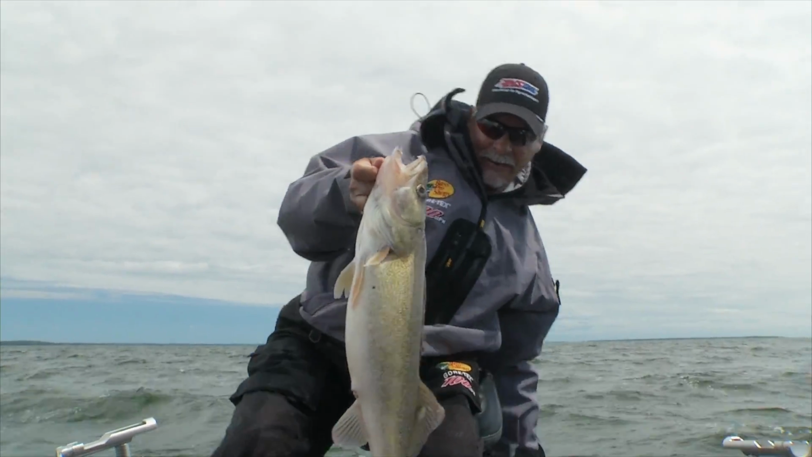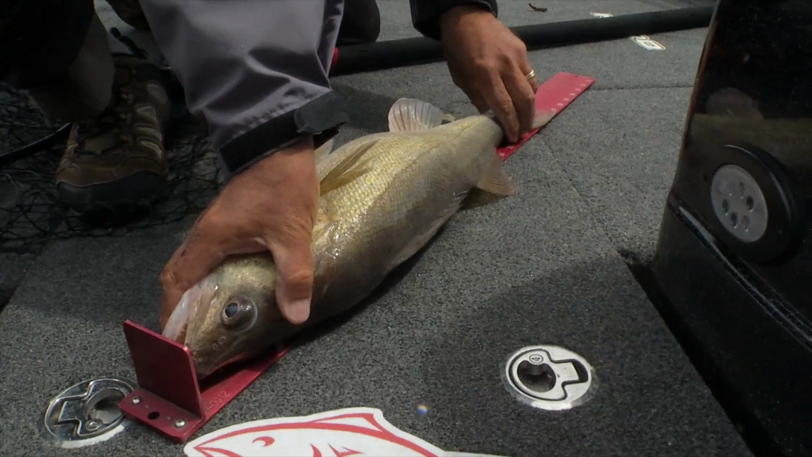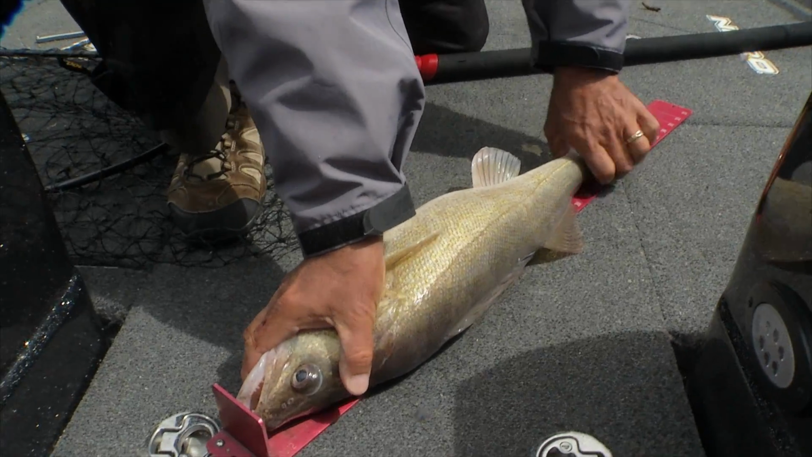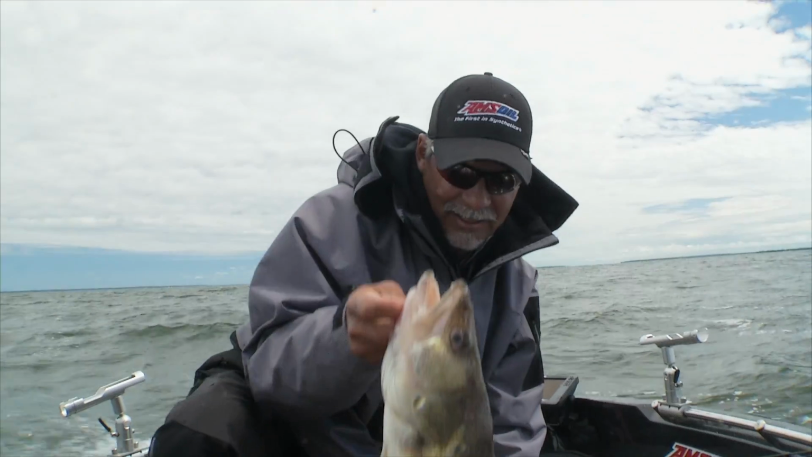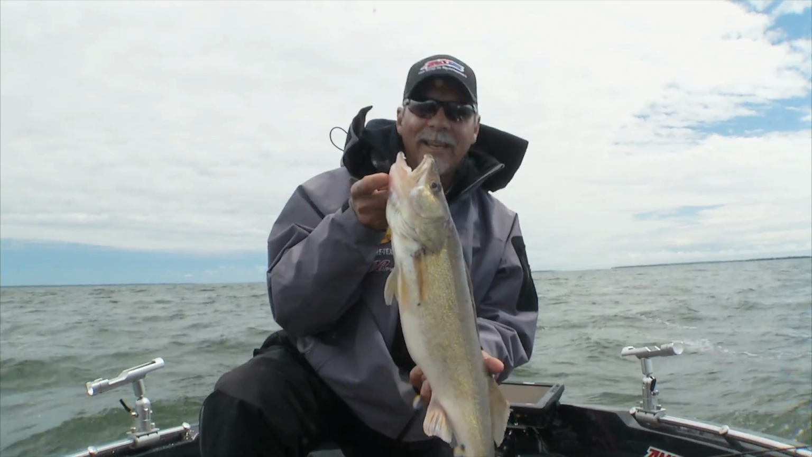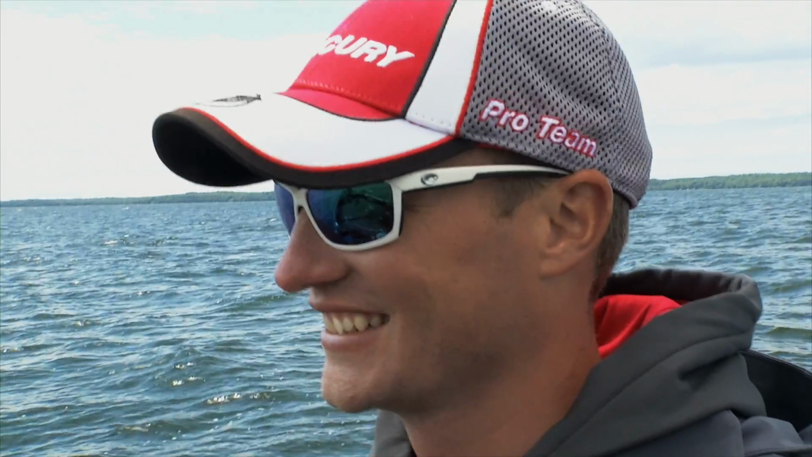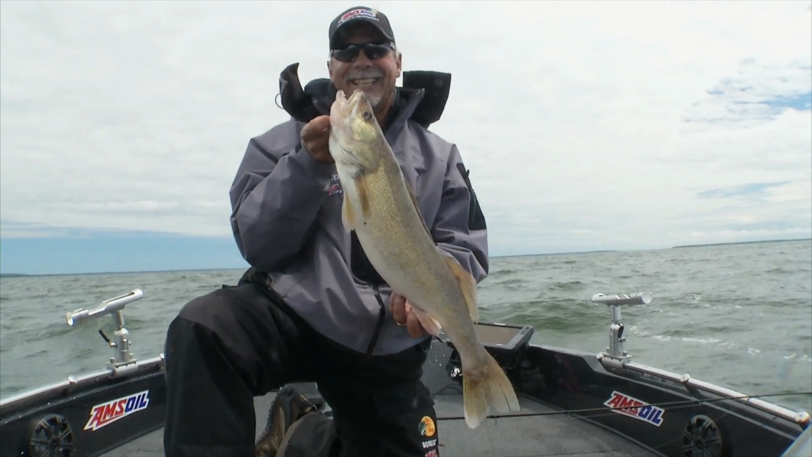Let's see what we got here. Oh man, he's 27. He's easily over. Beautiful fish. Yeah. You know, we just got done fishing a tournament here where you just hope and you pray to get a fish like this. Today, when the money's not on the line and we're just having fun, it comes pretty easy, it seems.